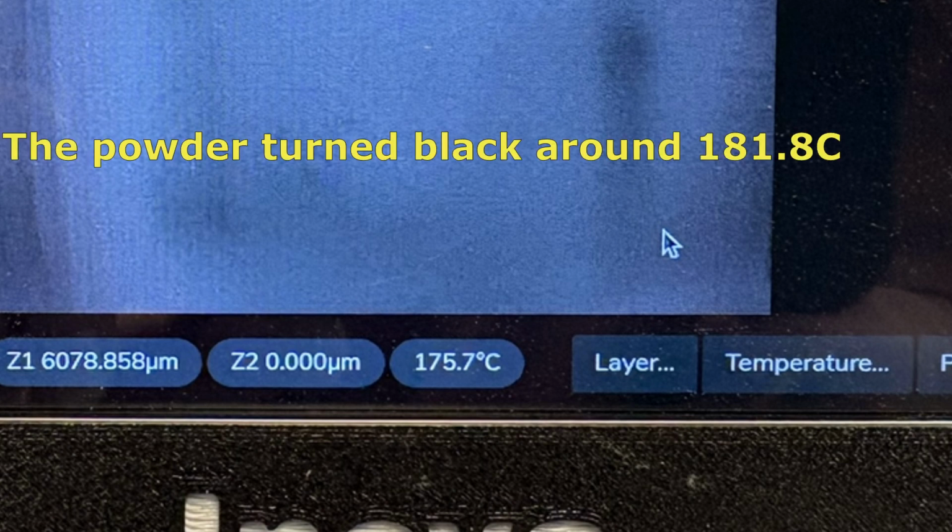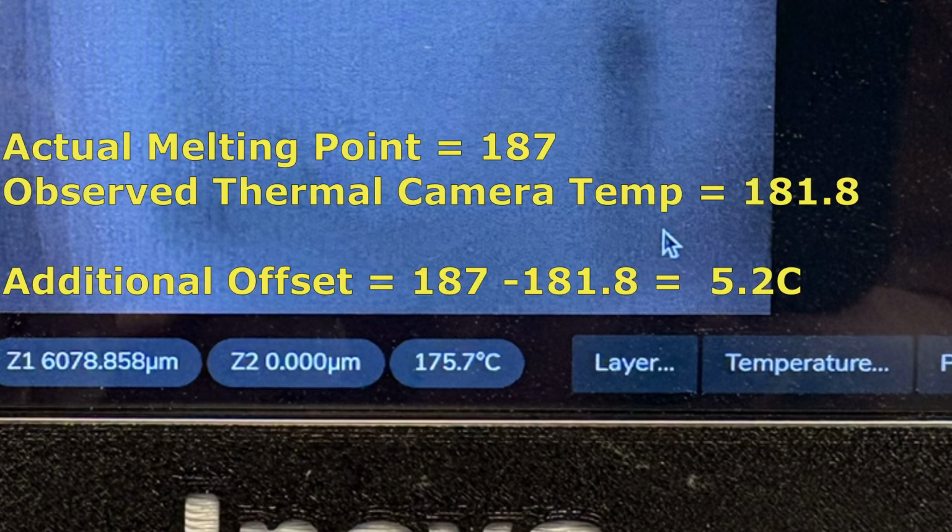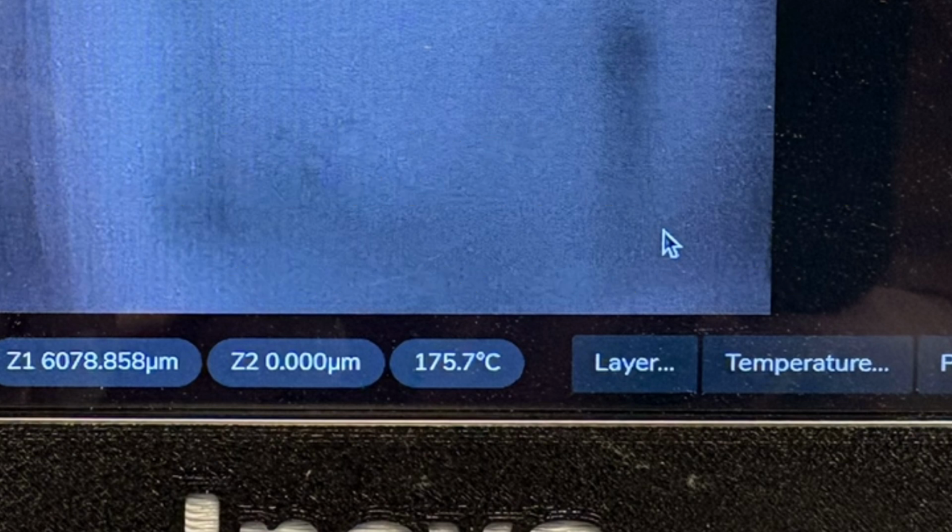So in our test, my thermal camera was reading 181.8 Celsius when the powder surface darkened. Now, I don't have video of this because I was on a call with Pavel and it wouldn't let me record at the same time. But the test confirmed my suspicion that my thermal camera was measuring lower than real world temps, or in this case 5.2 Celsius lower during the bed prep phase, and frankly for all phases.